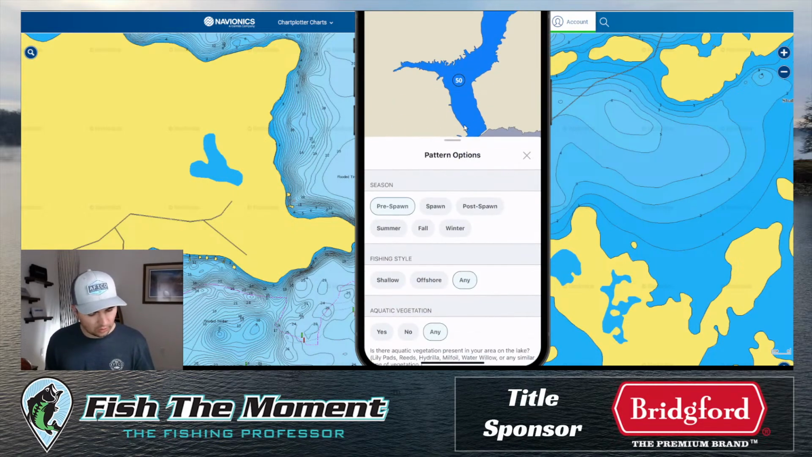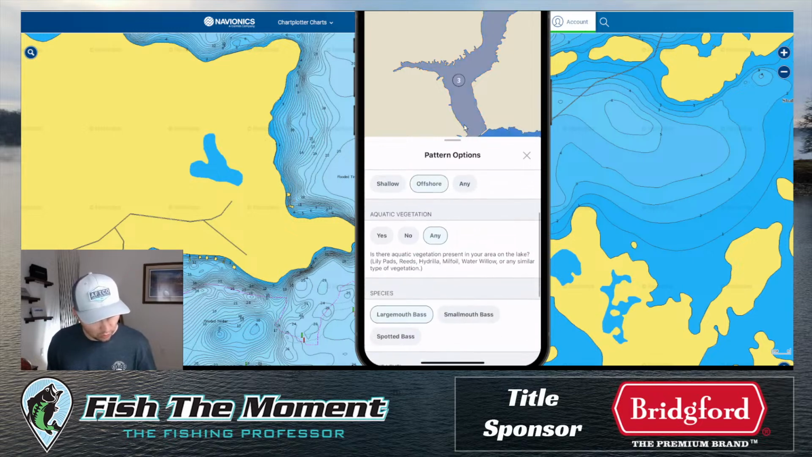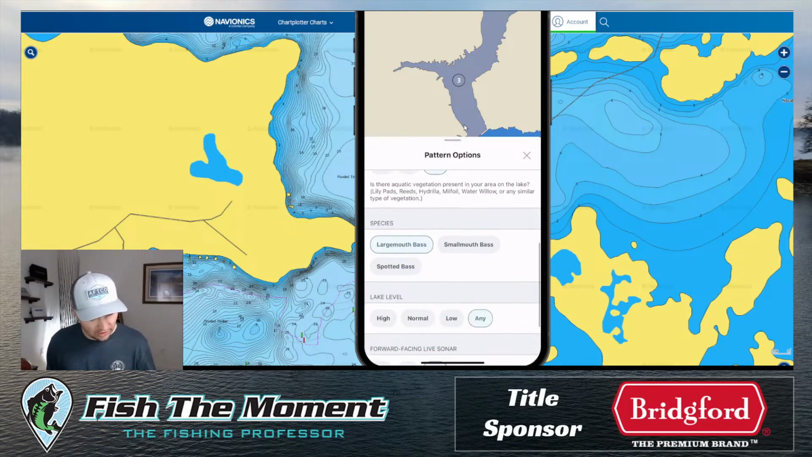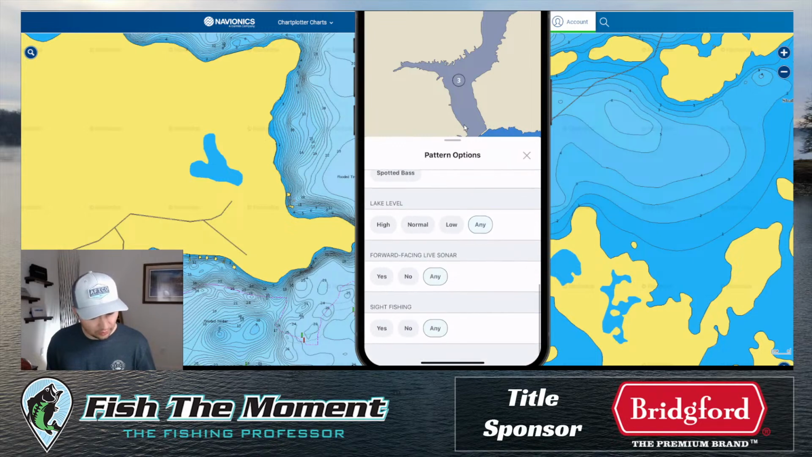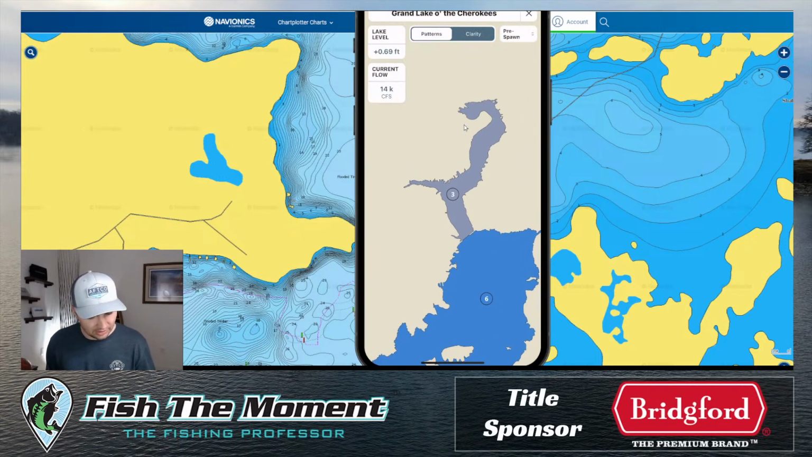And you can also come in here and you can change from the pre-spawn, spawn, post-spawn, summer, fall, winter. So you can look at all these tournament patterns. Again, top 10 finishes from pro tournaments filtered on a map. You can filter to shallow or offshore. You can filter to your vegetation, species of fish, lake level, whether you want forward-facing sonar or not. If you don't want to use forward-facing sonar, you can say no. If you do, you can say yes. All these things are filtered on here.